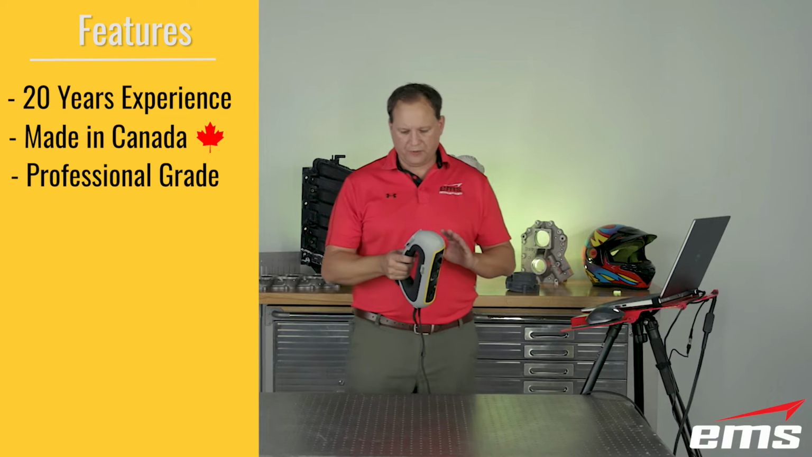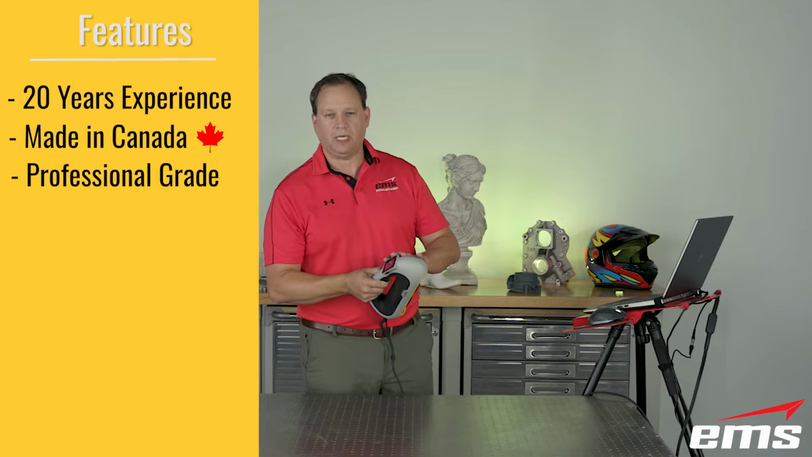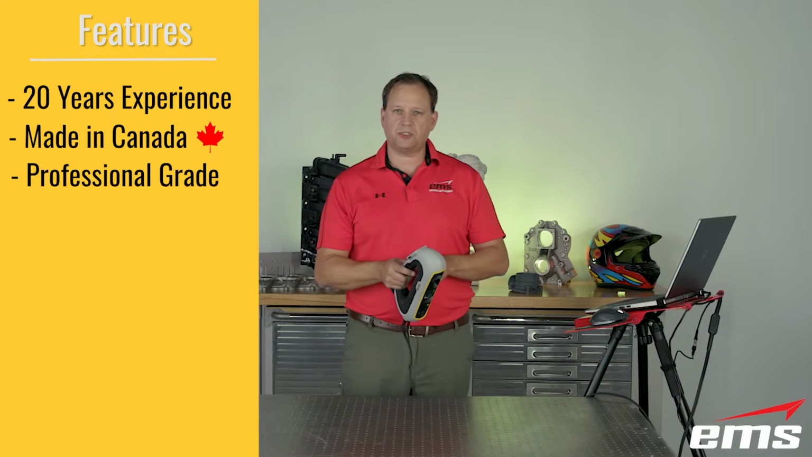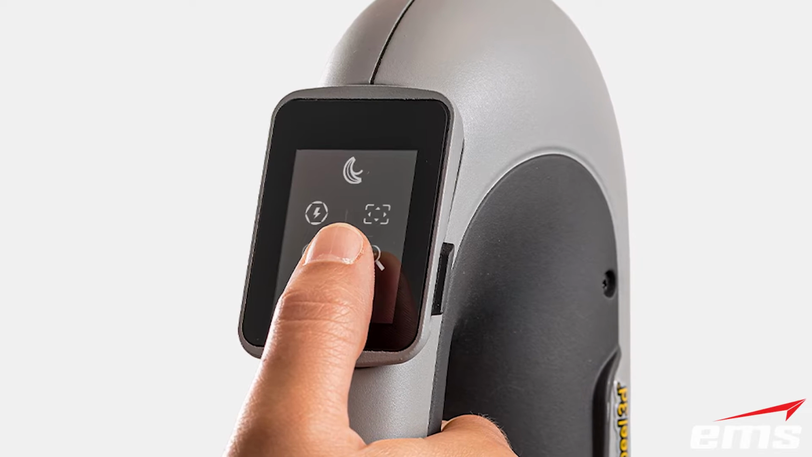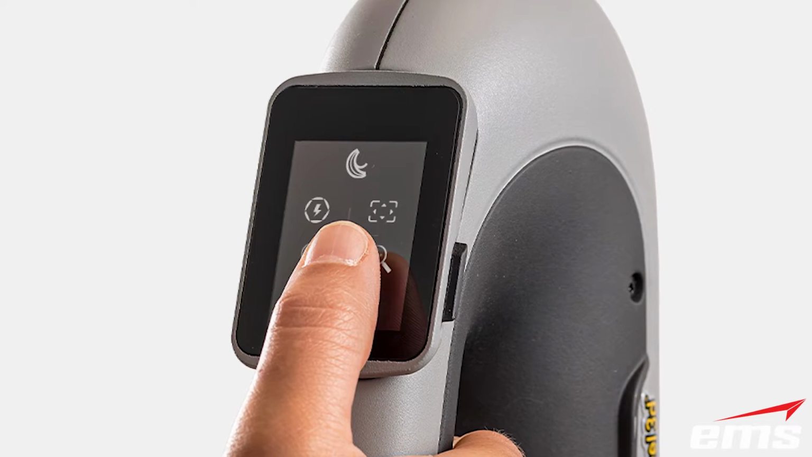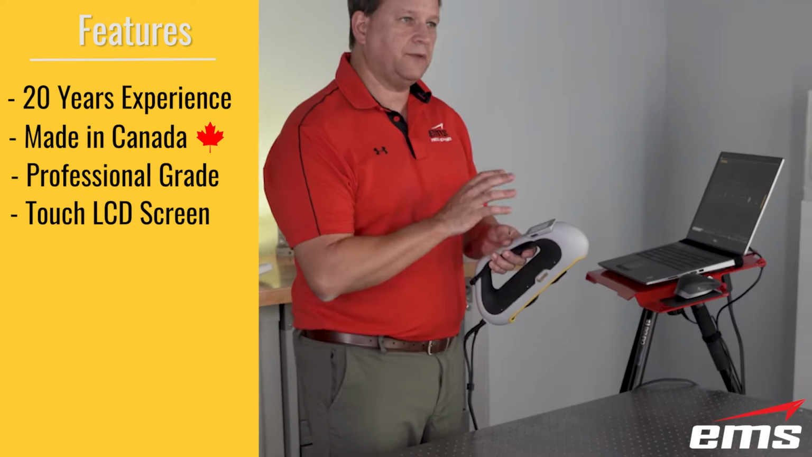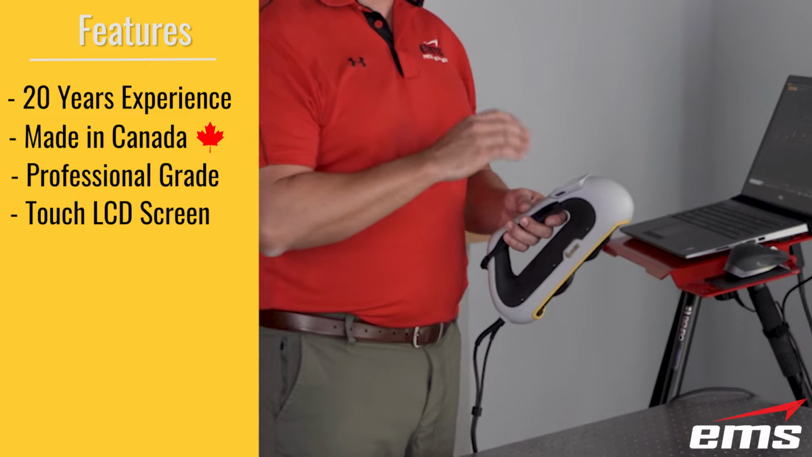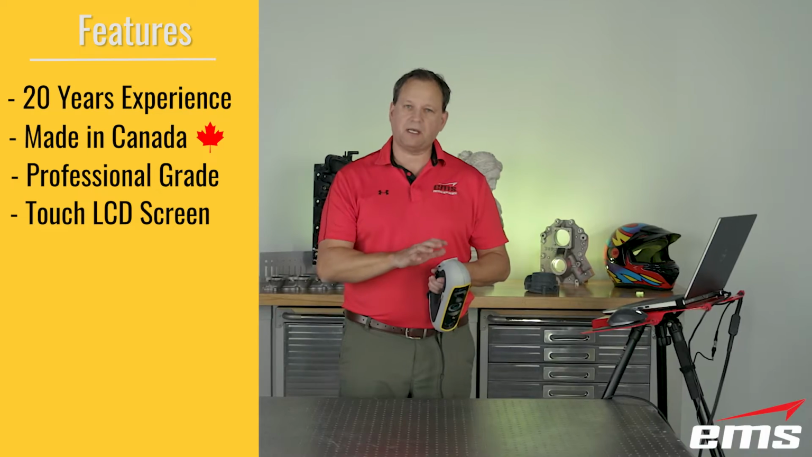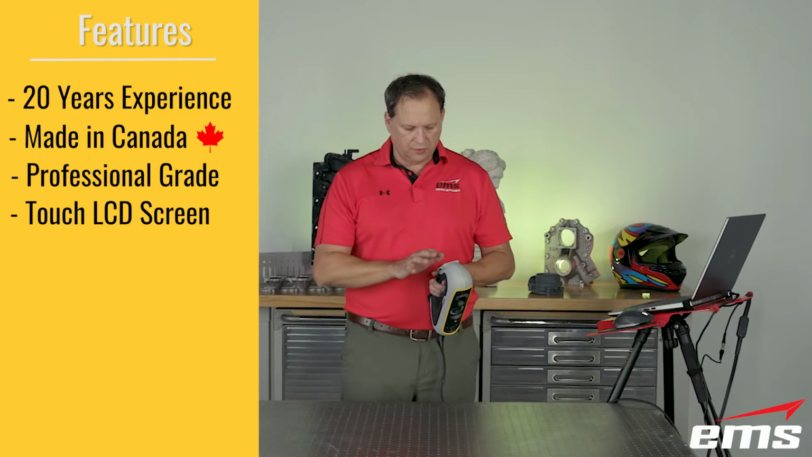Now, some of the really neat features are this new LCD screen. What's nice about this is it's a touch screen, so I can touch and do different things with it, and it's also upgradable. So if they add new features to the software or the hardware, they can update this LCD screen. Maybe depending on what I'm doing, different processes, I'll have different options on here. So this is really nice.